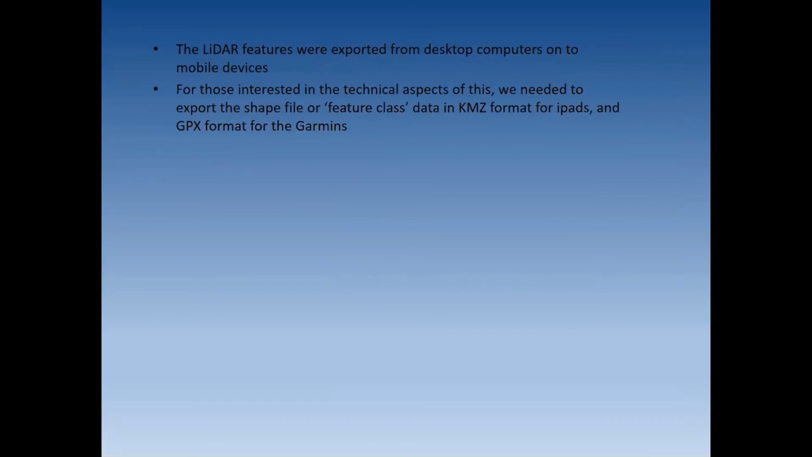That involved exporting the LiDAR features from the Windows computers, where we digitize our stuff and create our features, onto mobile devices that you could take out into the woodland. For those of you interested in the technical aspects, we needed to export what you call a shapefile or a feature class from the GIS into a KMZ format for the iPads or a GPX format for the Garmins. At the same time, grid references were transformed from British National Grid to latitude and longitude, so we were changing the coordinate system.